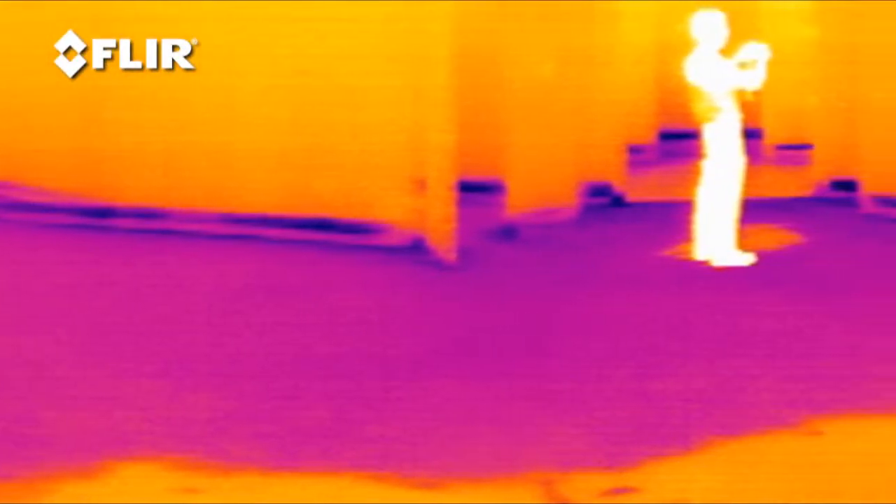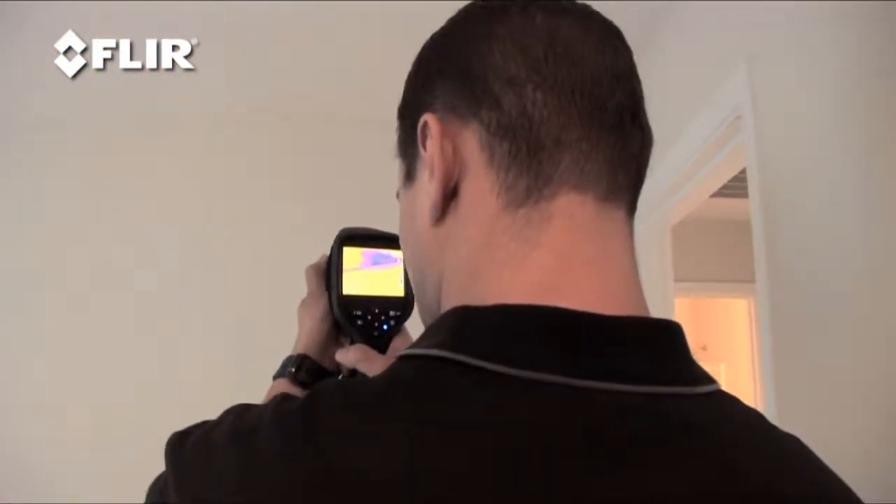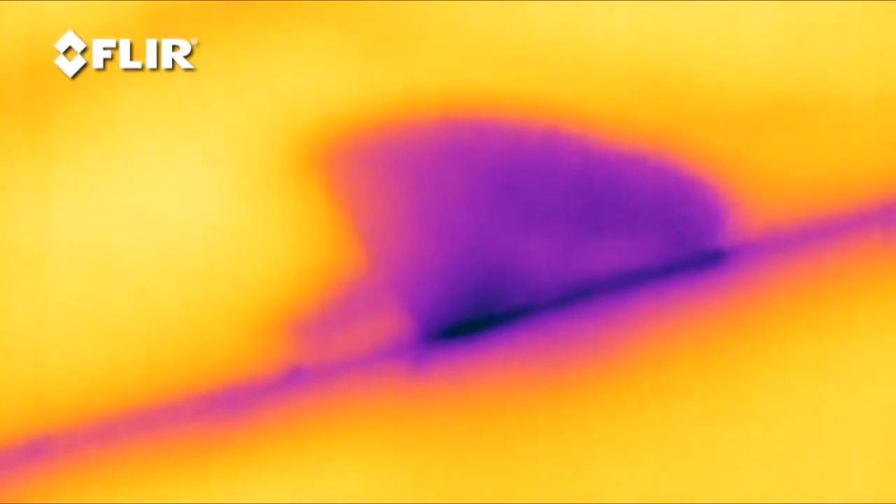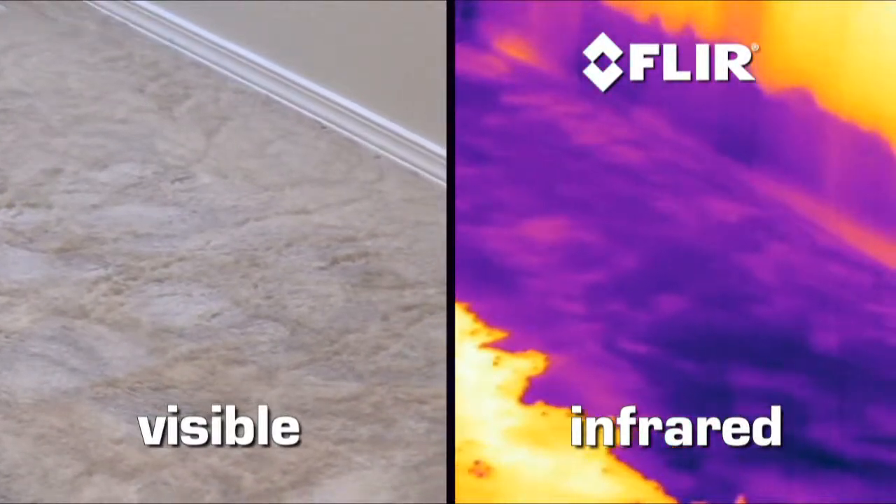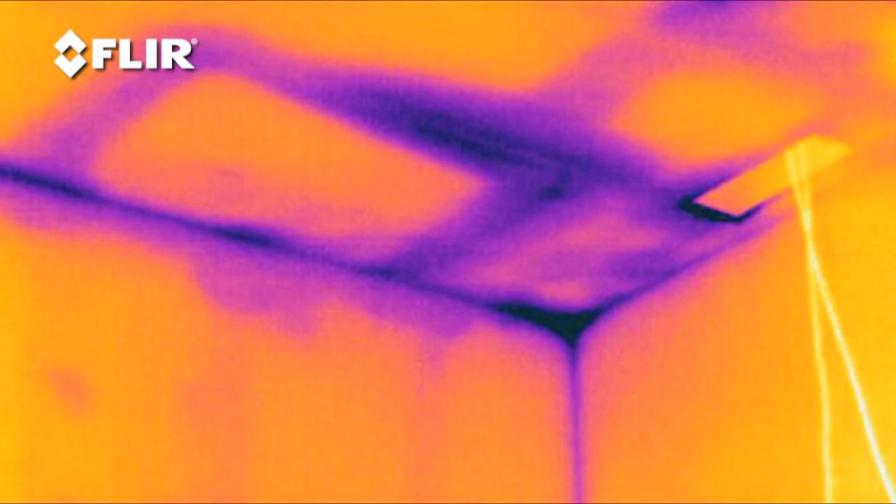Wet areas are typically cooler than dry ones, and the camera instantly senses those small temperature differences, turning what it detects into images that show you right where the moisture is. In fact, you can see those cooler and warmer spots on walls, ceilings, and carpet right up to when the last bit of moisture evaporates, so you can even catch areas that are barely damp.